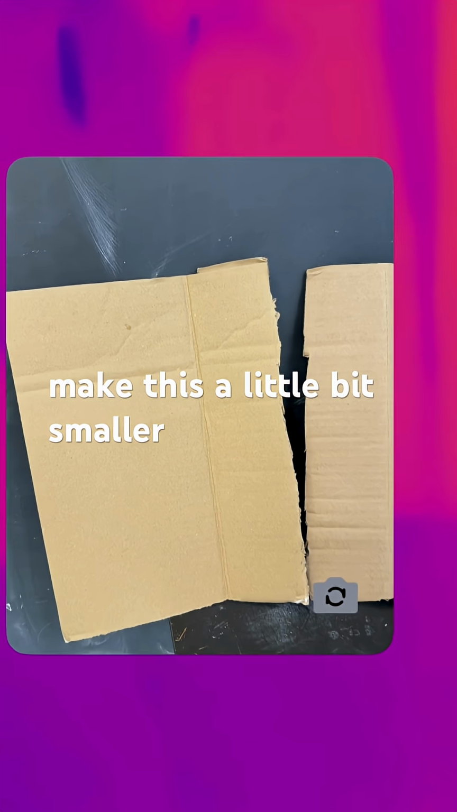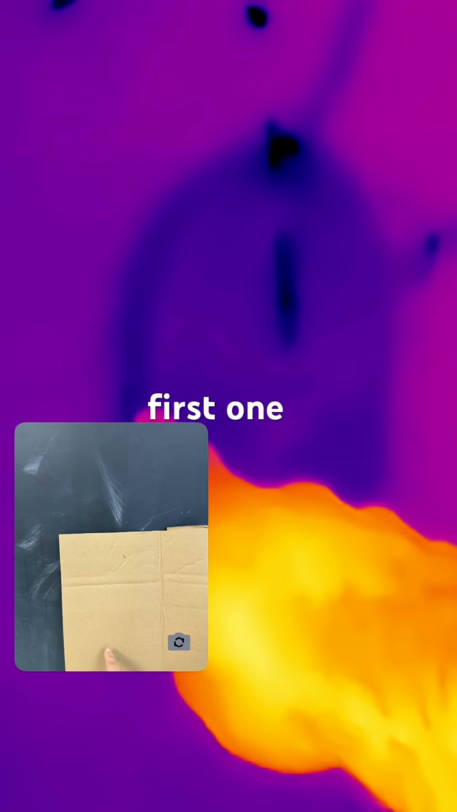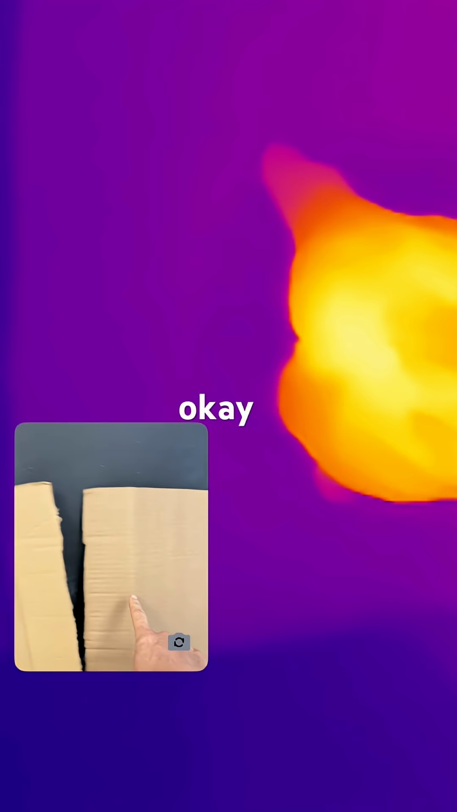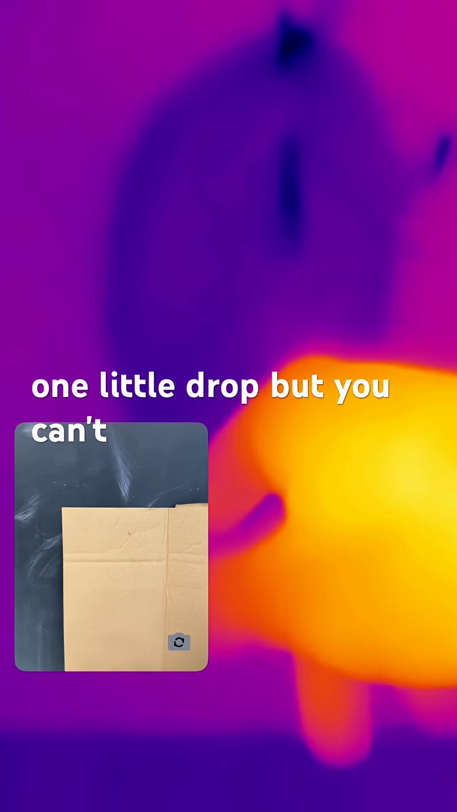So I'm going to just make this a little bit smaller. Look at that. Here is the first one. Look at the screen. You don't see anything, but it's wet. Nothing. Okay, let me turn this. I can turn this one around. You can see it's dry. Dry. So it's not wet on the front at all. I did spill one little bit of drop, but you can't even see that.